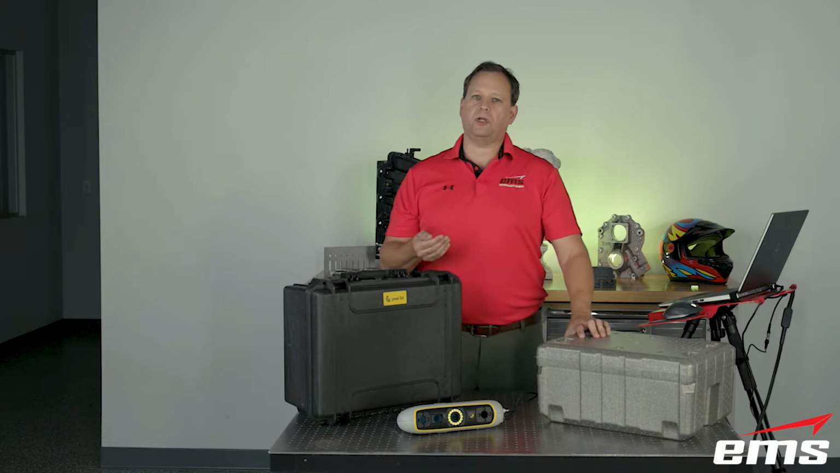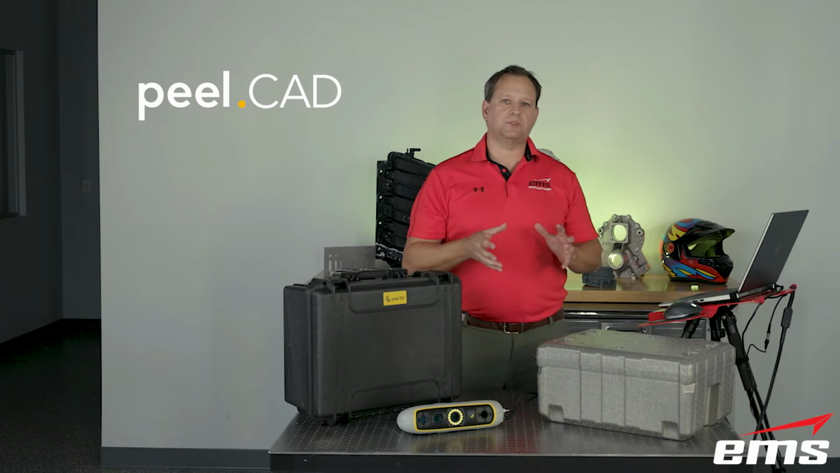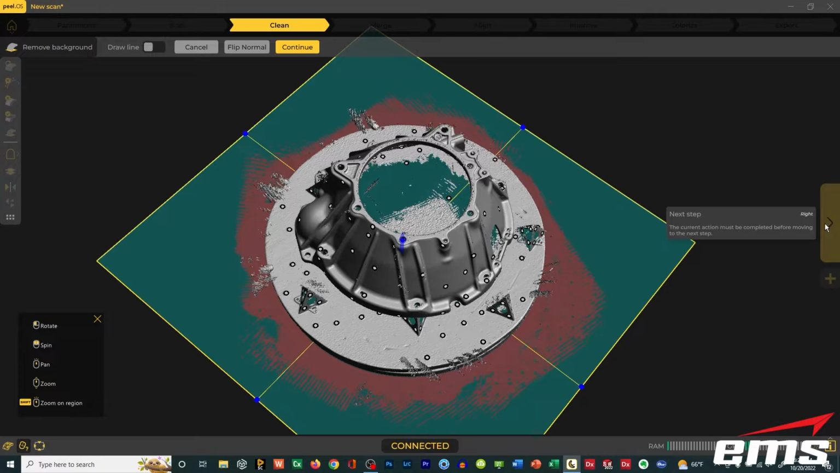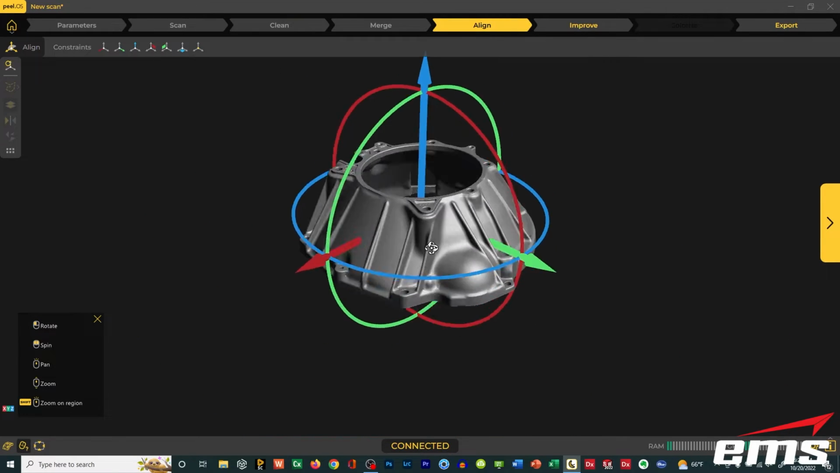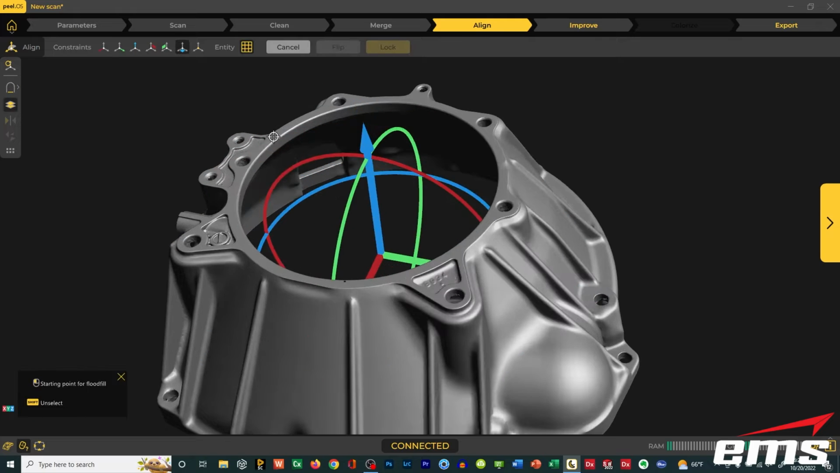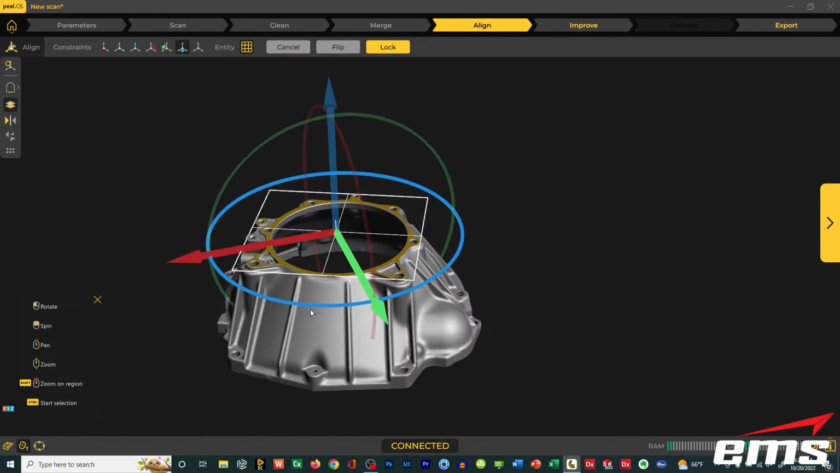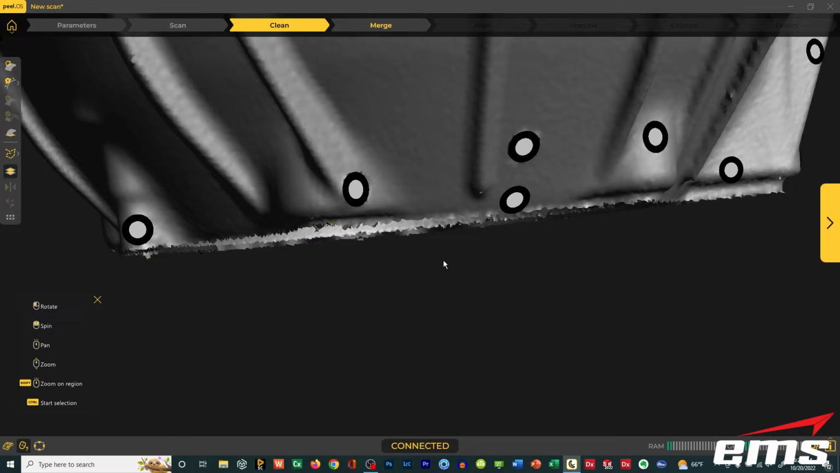And then there's an option called peel.cad. Now the standard peel.os that comes with it is great to scan, do some basic cleanup, do an alignment, and we're going to show all this. But all you're really doing when you're done is you're outputting an STL file. That's a polygon mesh, and again, we'll talk more about that. That is not a CAD file. That is not a step file or an IGES file or a 3D CAD model.